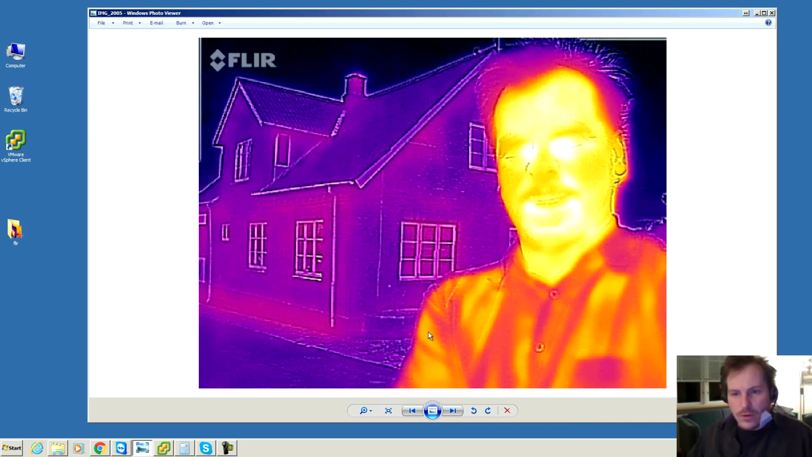And this is me, water hot guy, on a cool night. I just thought this would be a cool picture, me and the house behind me. The camera automatically adjusts for heat and cold, so you can see I'm very hot here, but the difference in heat on the house is not very visible, like the chimney up here. If I was not in the picture, the chimney would be all yellow. But now that I'm in the picture and emitting probably 37 degrees Celsius, the chimney is cold compared to me.